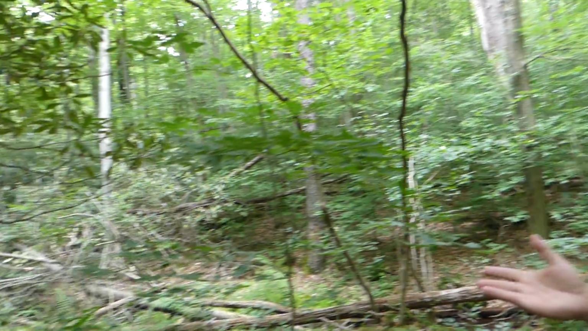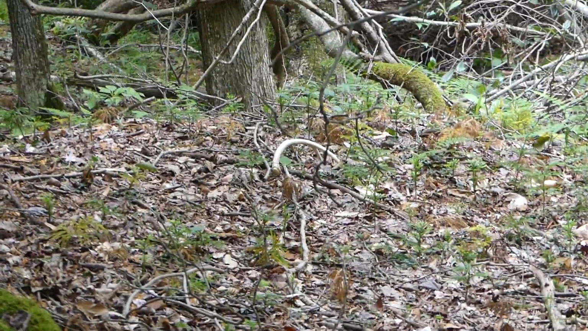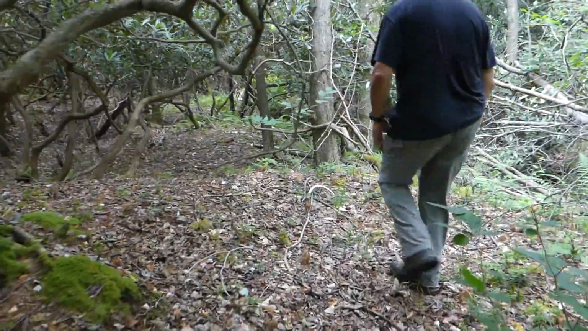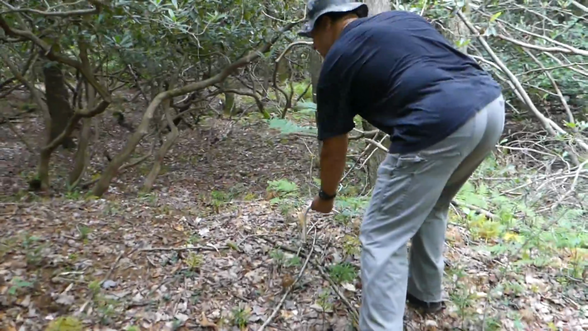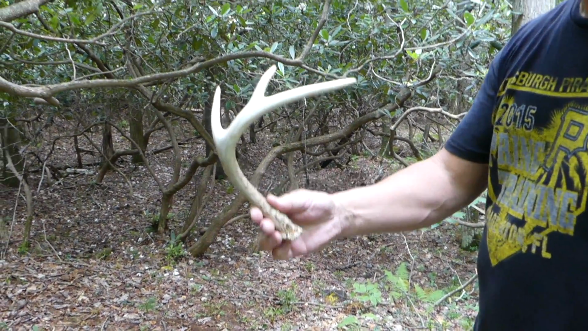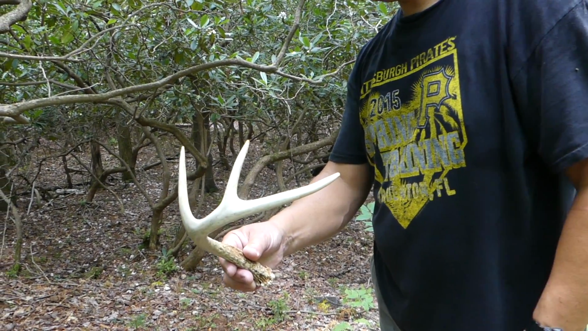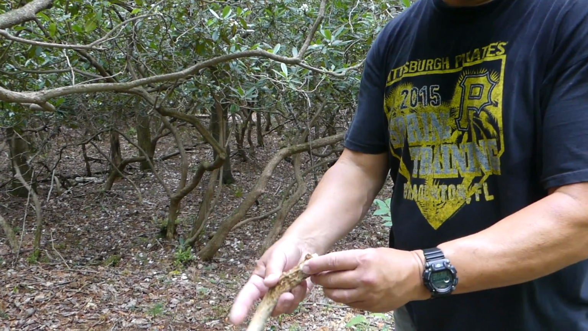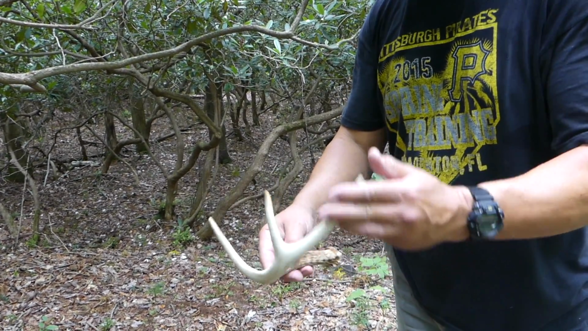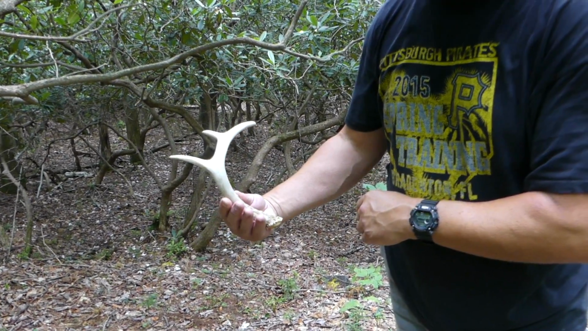Now we found our second shed for the day just walking around here. And it's right there. It's another nice one. And this one looks like it's less beat up from weather. Got the same tendency there. No brow tine, but yeah, looks like we'll have to pull the other one out. I don't think that's a match. I think the other one. Yeah, this is definitely a this year one. It still looks like a fresh antler there, but it's got a good characteristic of a long tine deer there.